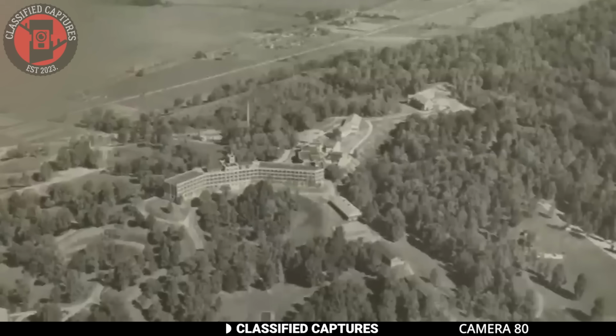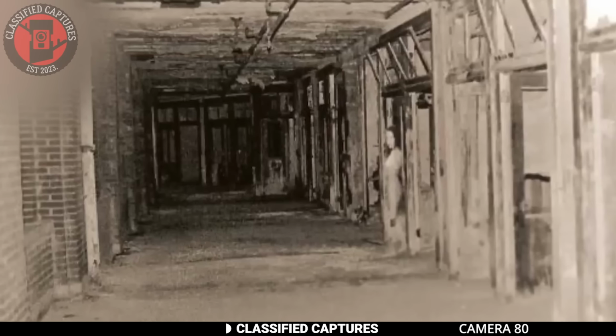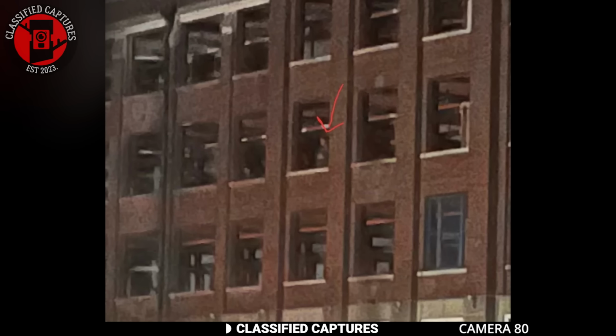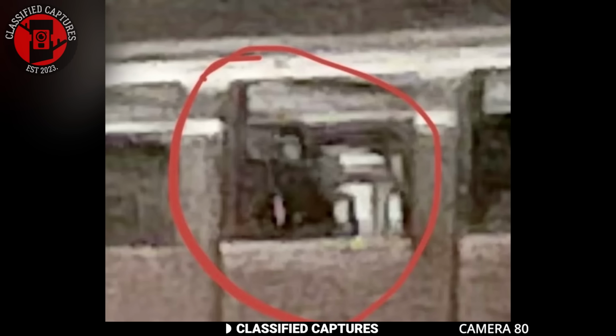After closing in 1961, Waverly Hills became a magnet for ghost stories with claims of shadow figures, ghostly voices, and apparitions of former patients. Paranormal investigators often report strange occurrences, making it a hotspot for ghost tours and supernatural enthusiasts. This image was captured recently when there was no one supposed to be there.